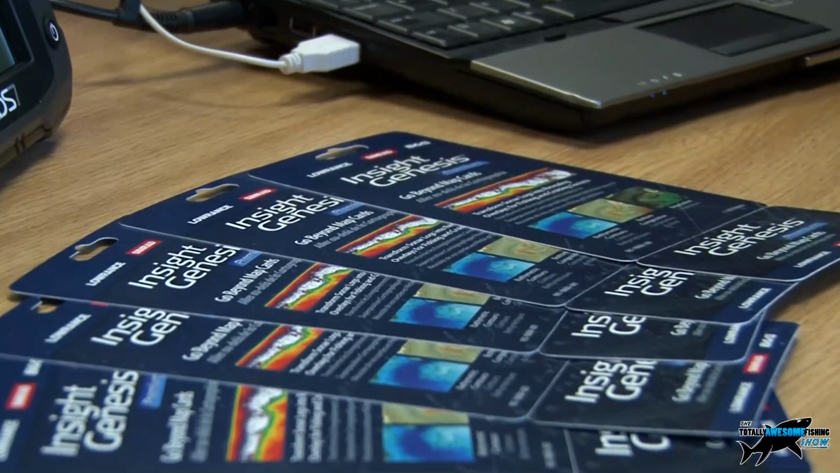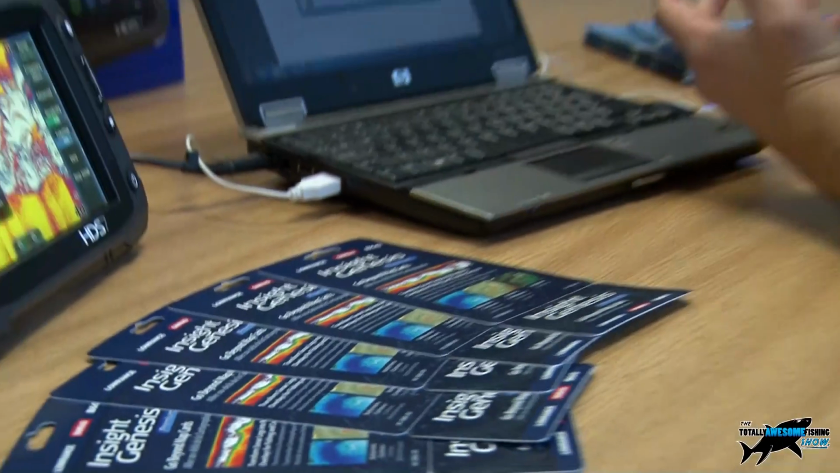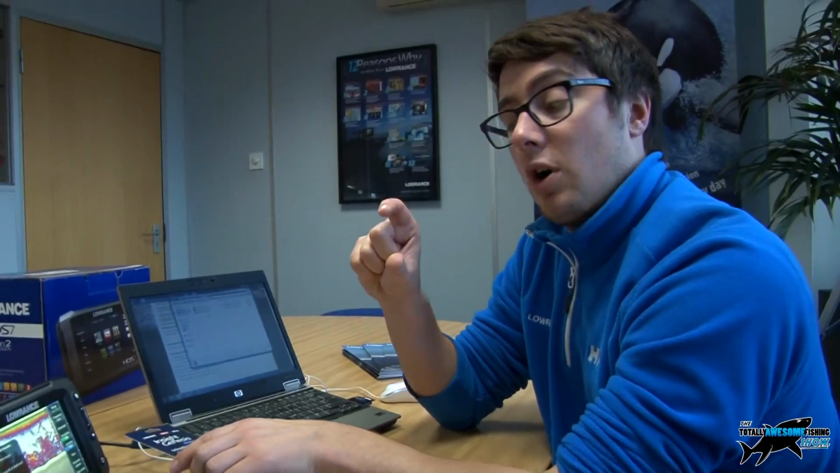And with the sharing side of it, we call it social mapping. When you upload, you saw earlier on that we had the little icon that you tick whether you want to keep it private or share.